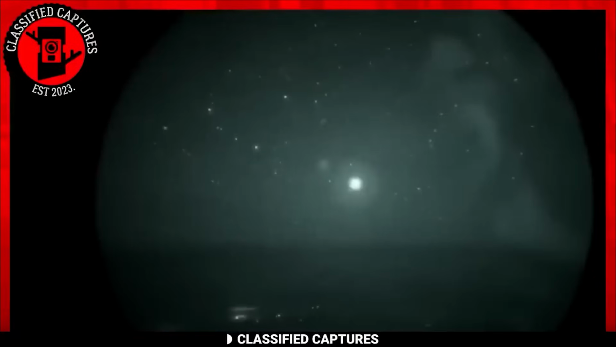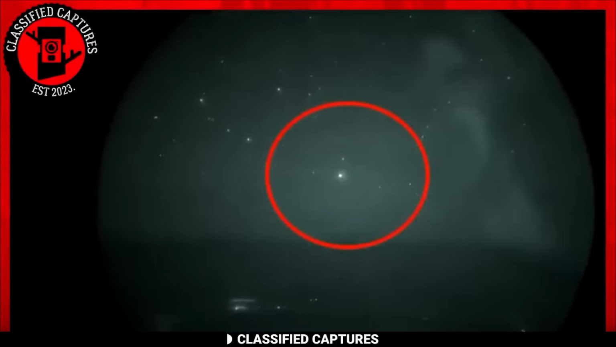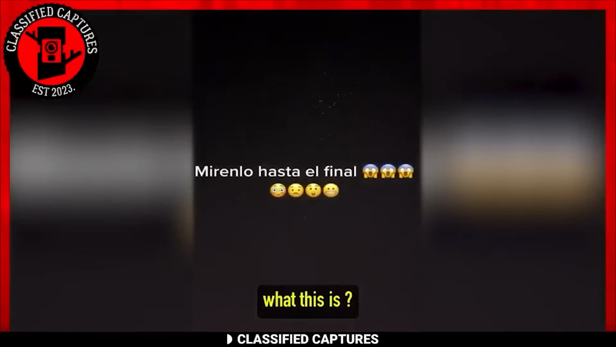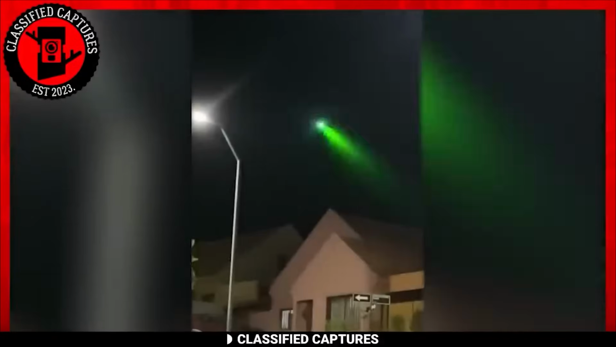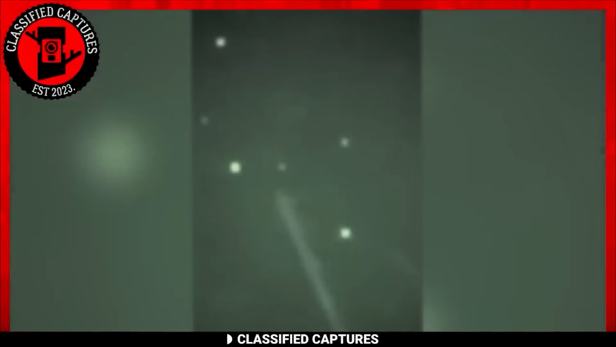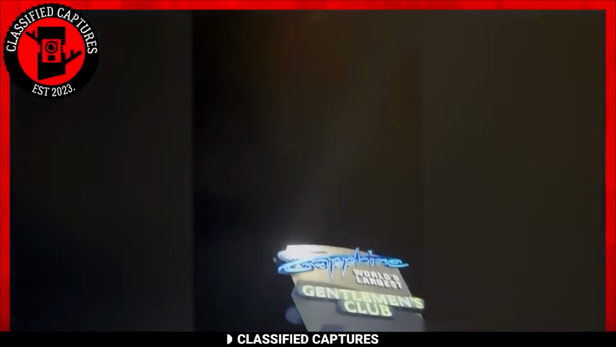While it's a fascinating sight, there's no need for immediate alarm. UFO sightings often have logical explanations, and authorities typically investigate such occurrences to ensure safety. It's a mystery that leaves room for speculation, and perhaps further investigation will shed light on the nature of these luminous objects.